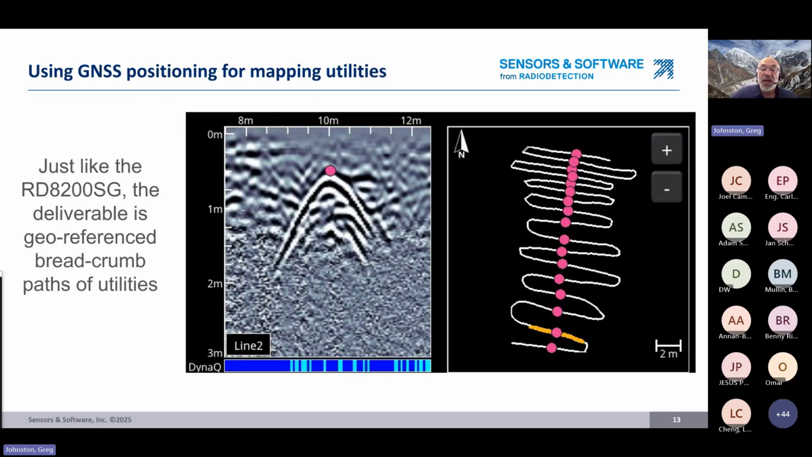So just like the RD8200SG, the deliverable is a geo-referenced breadcrumb path of utilities. That's what we want. We want to map them. We want to find them at discrete locations, a bunch of dots that follows the path of the utility. And that's shown here in this type of view called SplitView. You're going to see a lot of SplitView in this presentation.